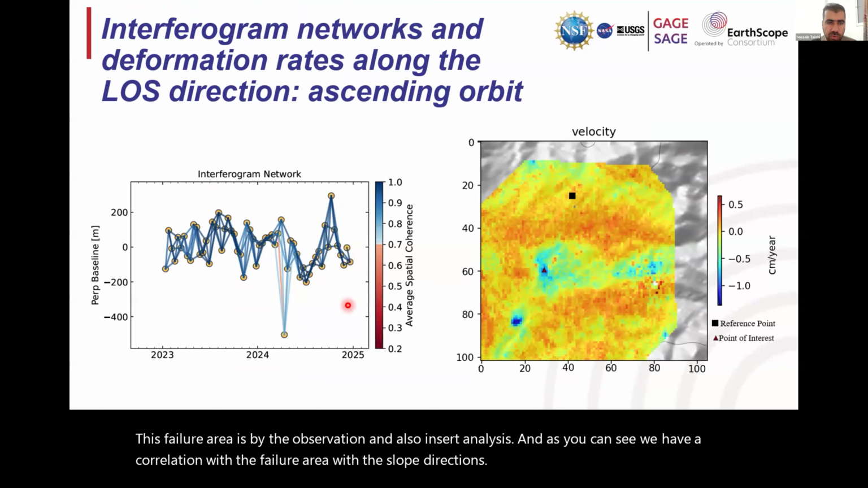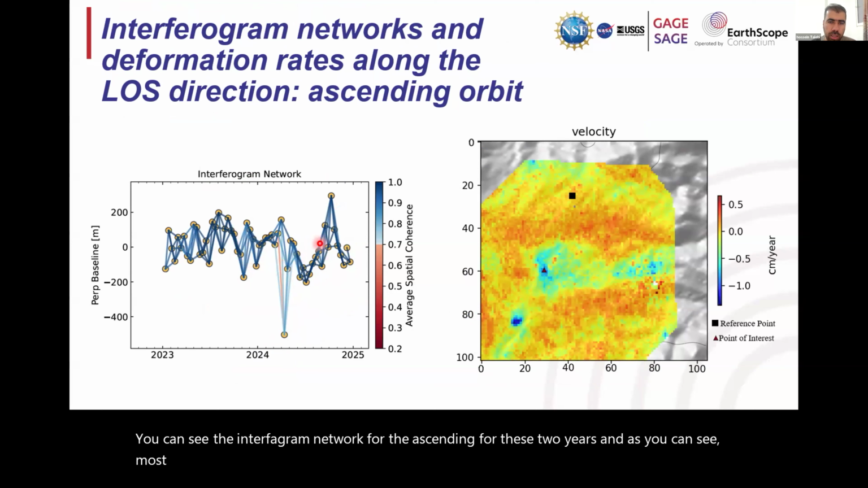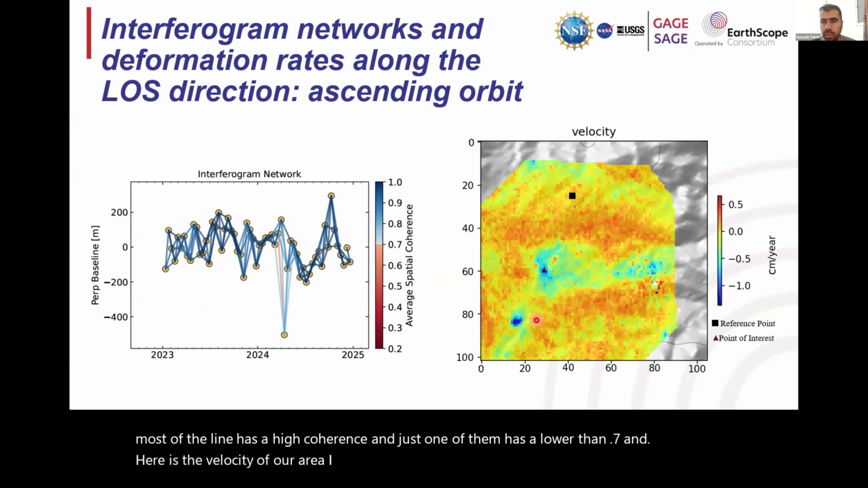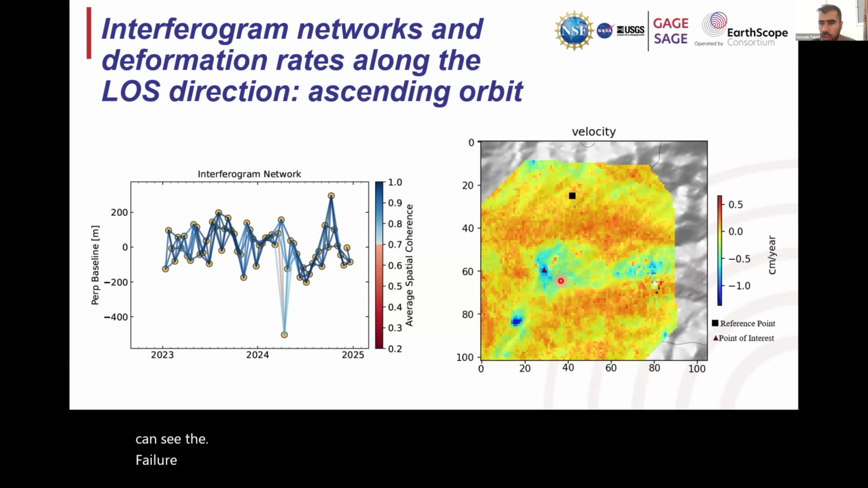You can see the interferogram network for the ascending for these two years. As you can see, most of the lines have high coherence, and just one of them has lower than 0.7. And here is the velocity of our area. I use a mask with the shapefile and crop my area. You can see the failure area with blue points. And I also choose the reference point.